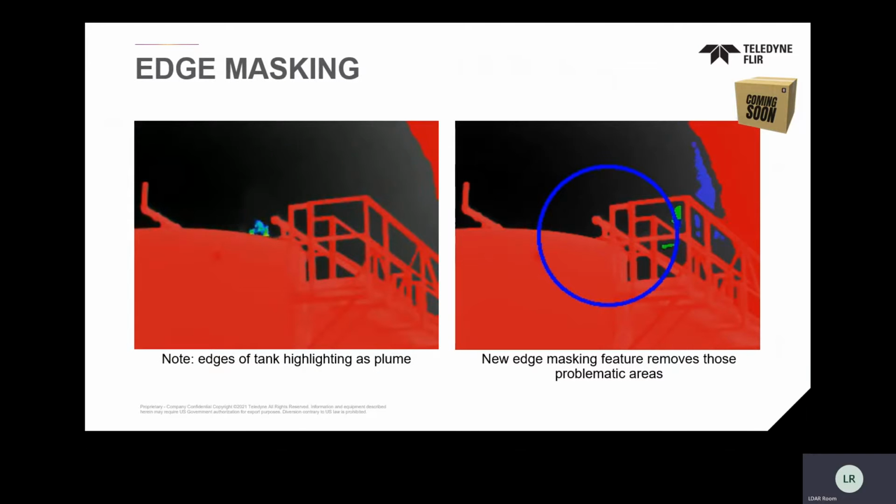One thing that the Providence team is working on right now is something called edge masking. As we get user feedback, and you keep hearing me say this, I want you to know we welcome your feedback. For those of you that are optical gas imaging or QOGI users, or even the FLIR camera itself, feel free to come to us, our sales managers, and bring this back, because a lot of these features are actually from you saying, hey, we saw this and it didn't seem to work exactly the way that we thought. One new feature from feedback is called edge masking.